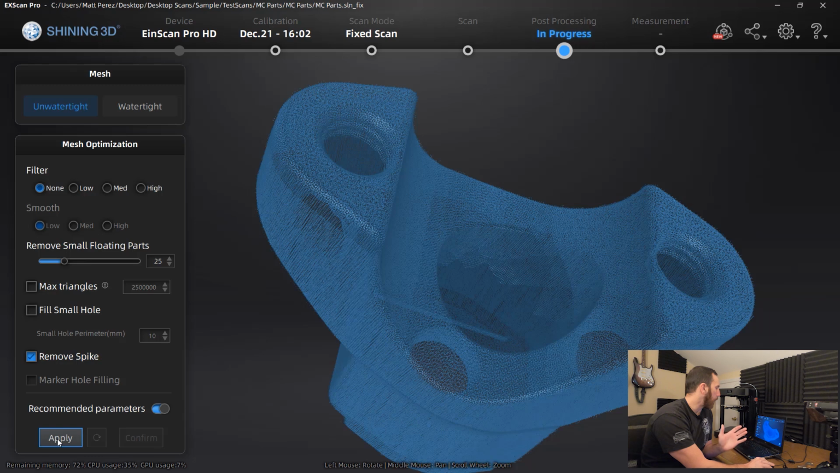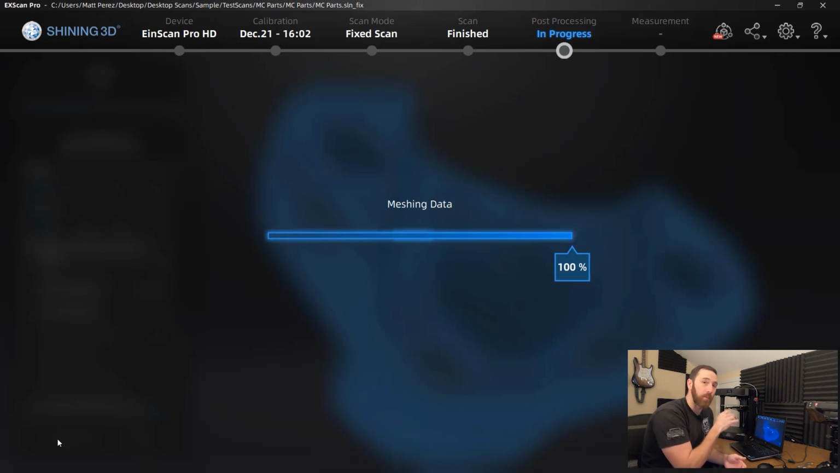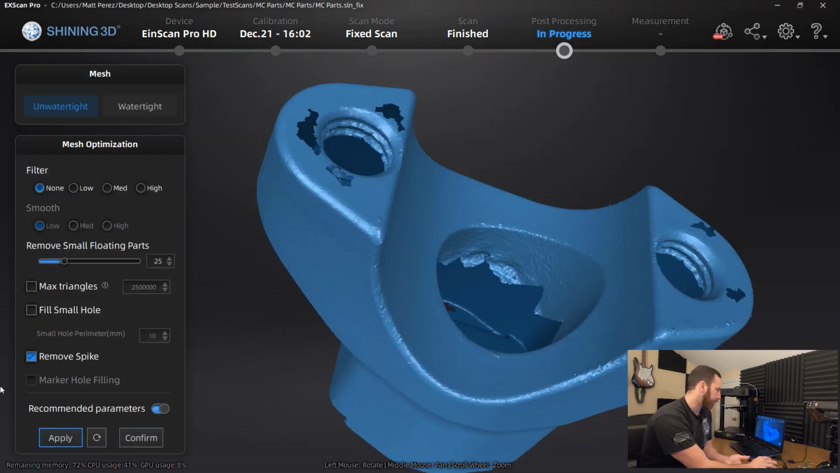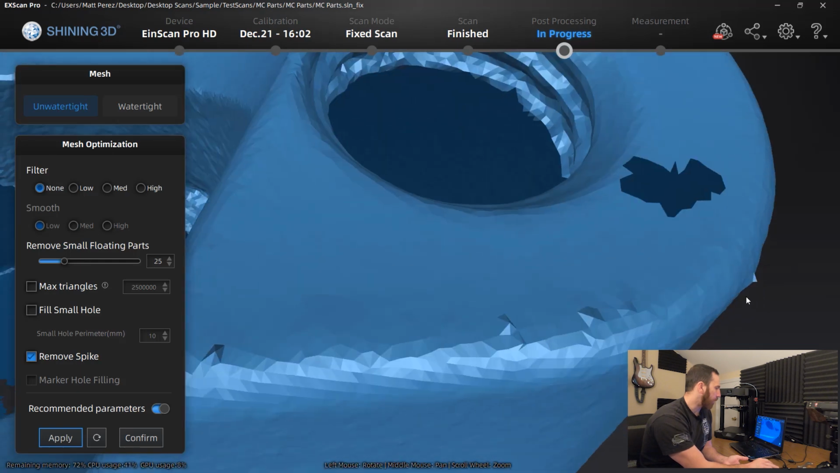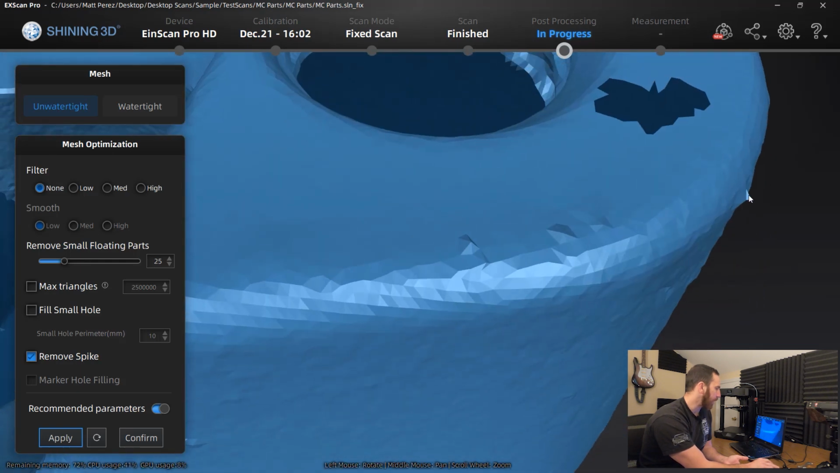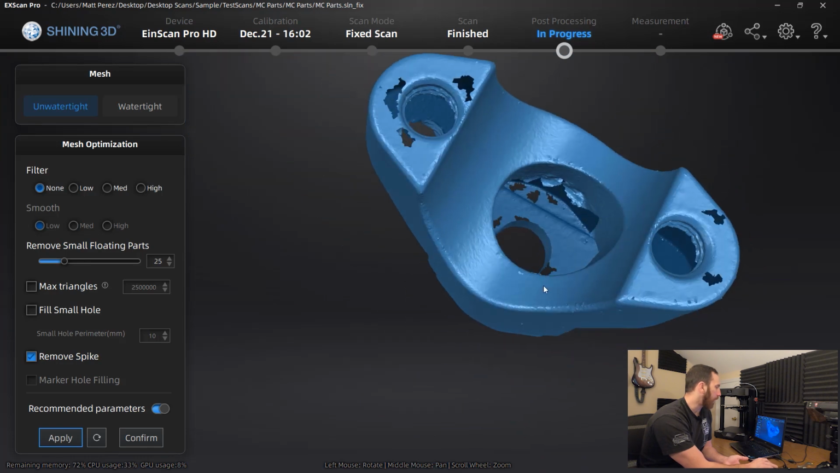So the benefit at this stage is we can apply it, we can preview it, and we can decide whether we want to confirm or reset those settings. So this is actually a good time to play around. We can see that we do have a couple of areas where we still have those little spikes, and we end up getting some holes in the top and the bottom.